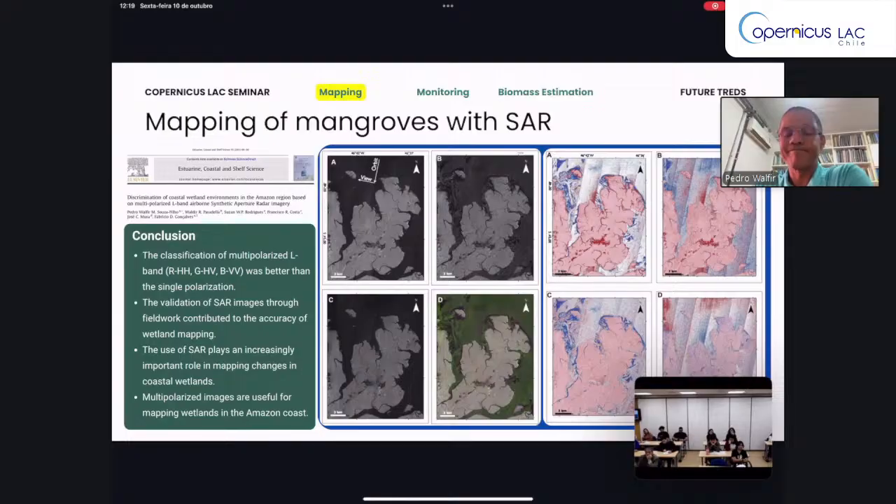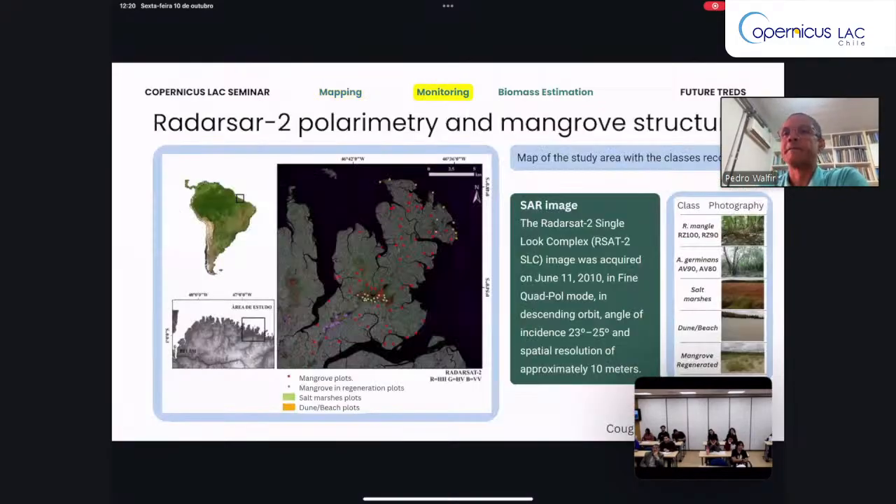Fieldwork is very important to assess the land cover classification. The use of SAR plays an increasingly important role in mapping changes in coastal wetlands, and multipolarized images are useful for mapping wetlands on the Amazon coast. So, in resume, the better condition is low precipitation, and multipolarization bands to use SAR.